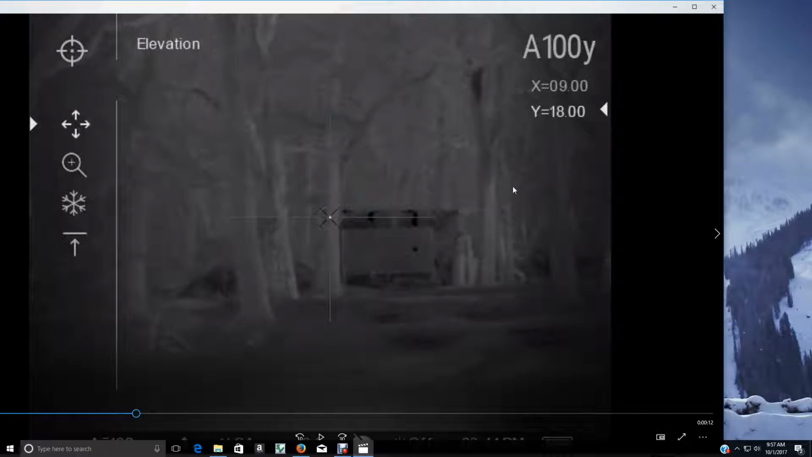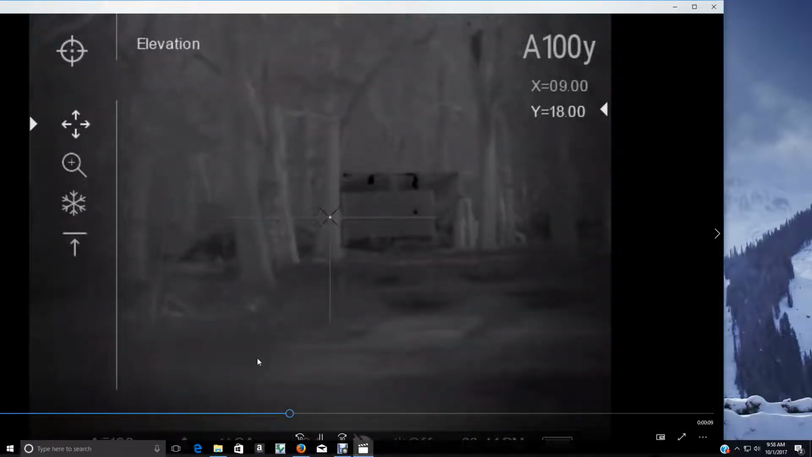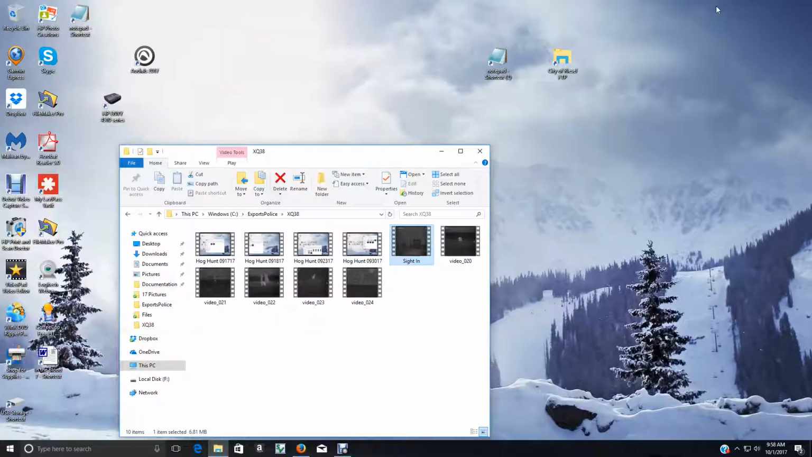It shows you the X and Y coordinates, and Y is elevation, X is your windage, and that's what it looks like. This is during the daytime at 100 yards, and that is a can with one ice cube in it right there, and it gives you a black dot to shoot at. So that's what that is there. And I got sighted in, and I'm old-fashioned. I like to just label my buttons and move them one click at a time to get it done.